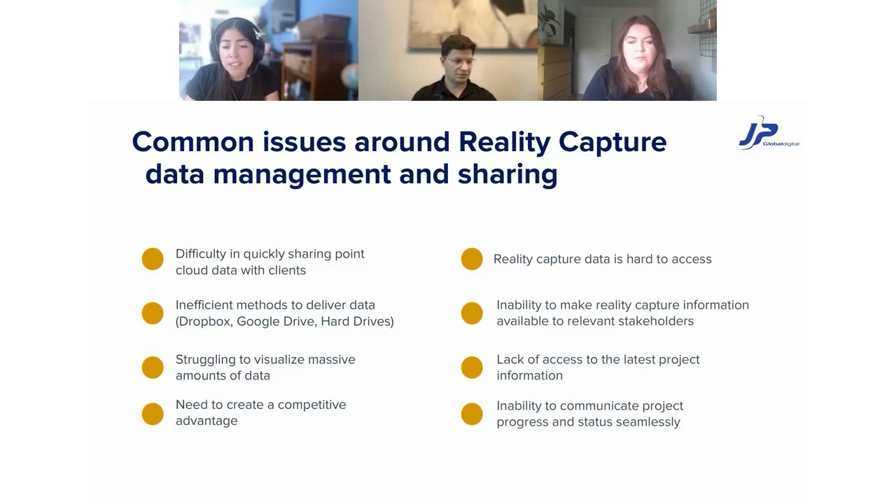This can affect collaboration among team members, and it will usually create silos of information. Different team members have different versions or incomplete information of the data, and that is something that we have found is very common among organizations.